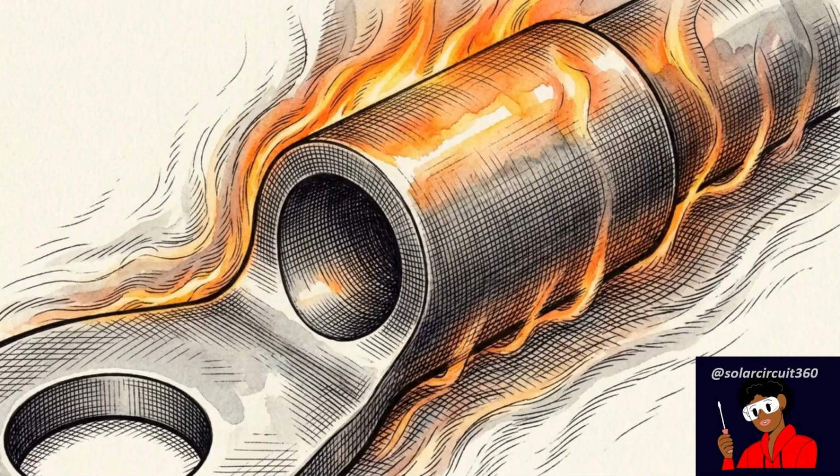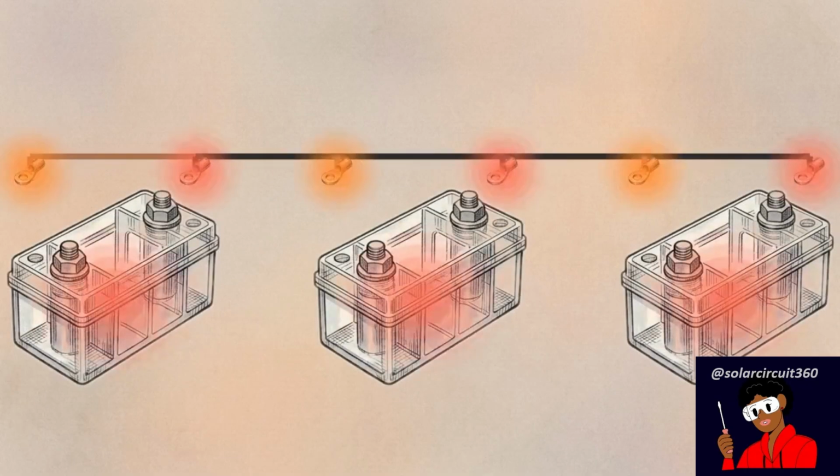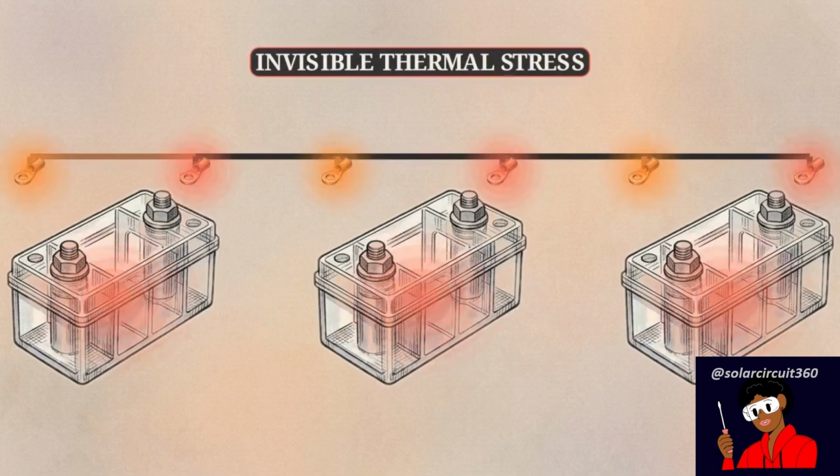Pushing 100 amps of charging current into a heavy-duty battery bank transforms the power path into an active thermal circuit. What looks like a stable, quiet charge cycle is actually a delicately balanced thermal system, capable of failing silently before any visible warning signs appear.